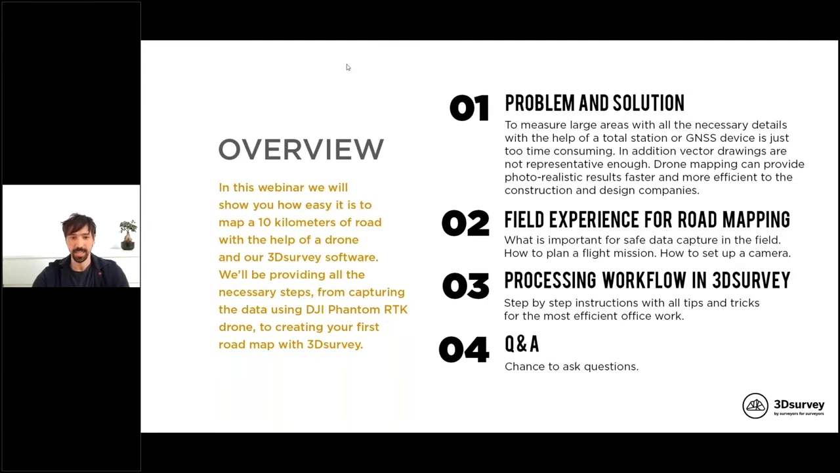Then we will see some field experience for road mapping. I captured a video from the field when I was doing the mapping, and we will discuss what's important for safe data acquisition. So for safe data capturing in the field: how to plan a mission and how to set up your cameras depending on the outside sun. The third point will be the processing part in 3D survey, so the workflow, how to optimize your work in the office.